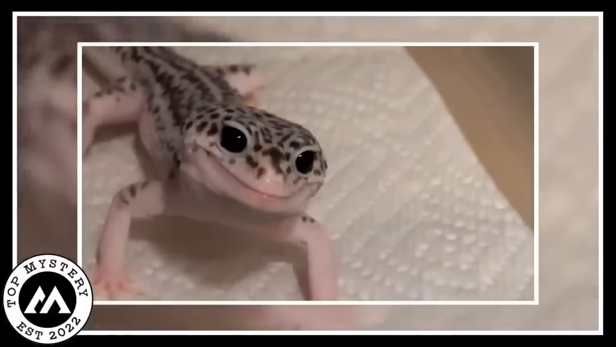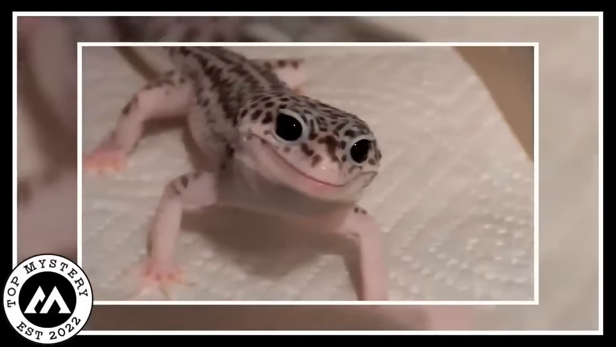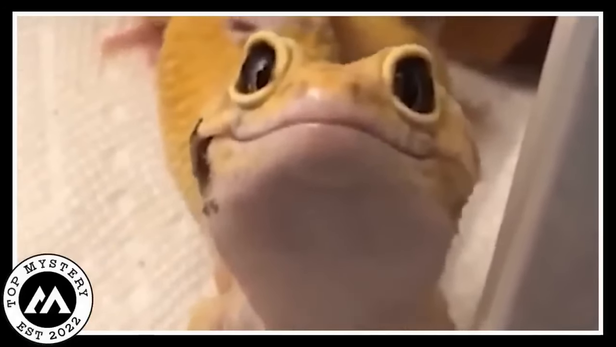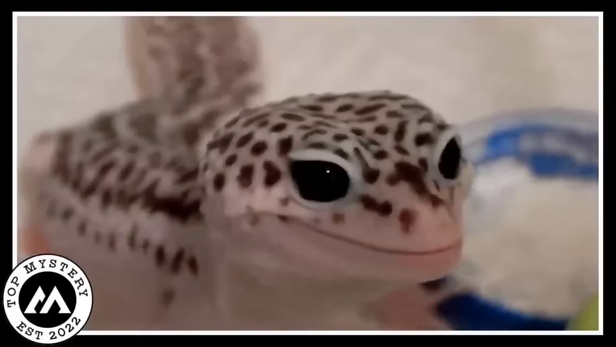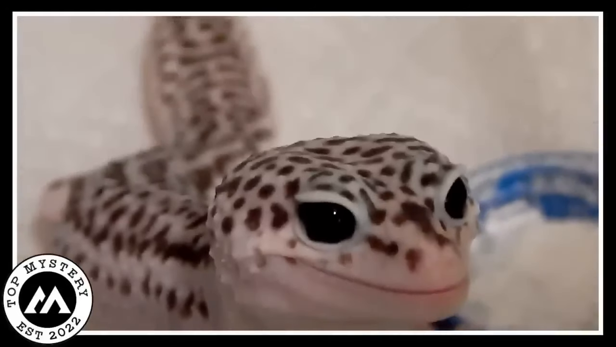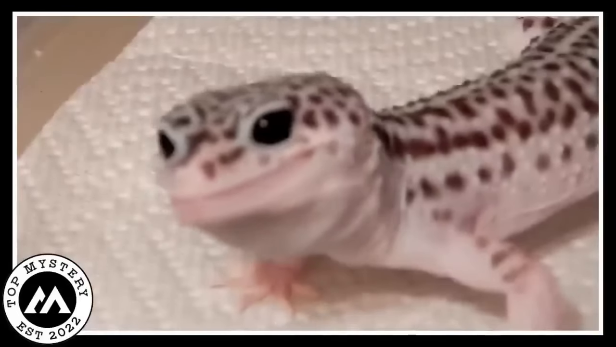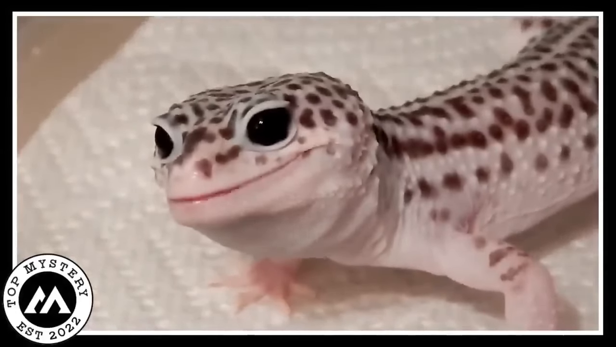Now, imagine this gecko with its big, cute eyes just staring at the camera. It's like it's saying, "Hey there, world, check me out." The gecko's owner must be thinking, "I've got the most photogenic lizard in town." The best part? It's not just the owner the gecko is saying hi to. It's also giving a virtual hi to anyone watching the video.